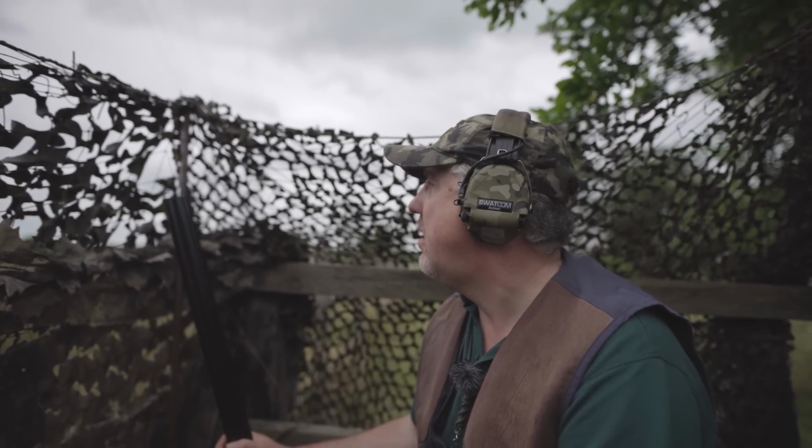Fantastic cartridge for long range stuff, short range stuff, or anything really. They're just a very, very good premium load. Possibly a little expensive to be using on pigeons, but it's what I've got in the cupboard, so that's what I'm using. But they are a phenomenal cartridge.